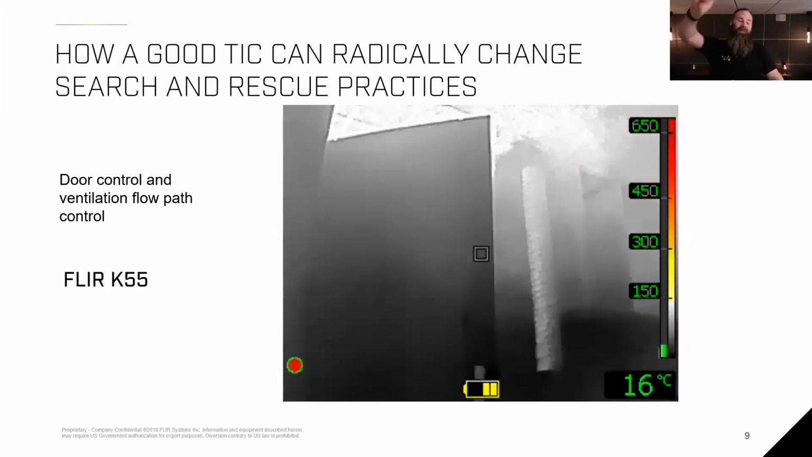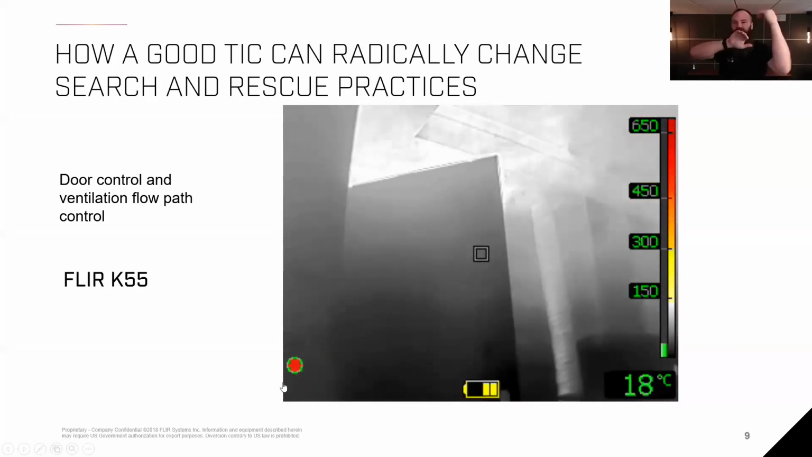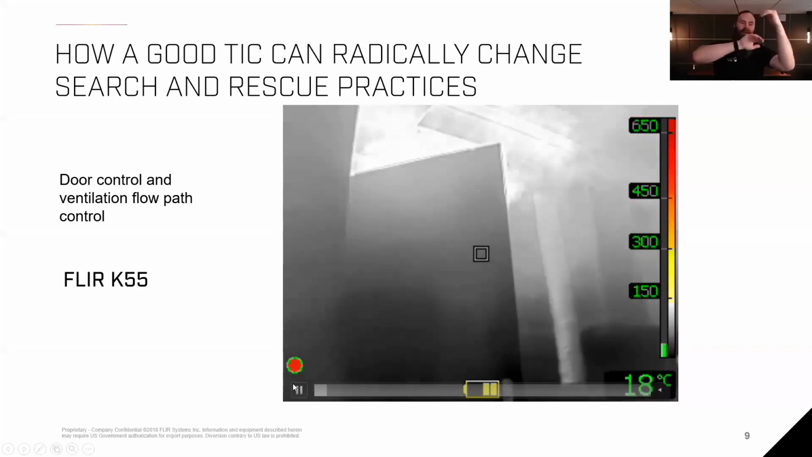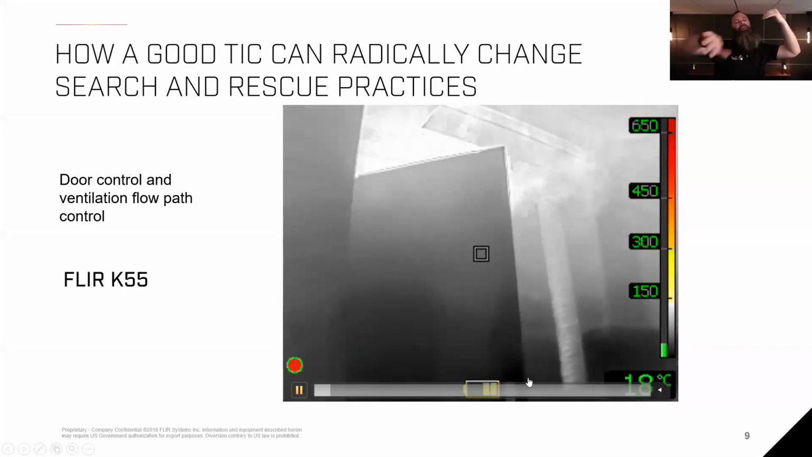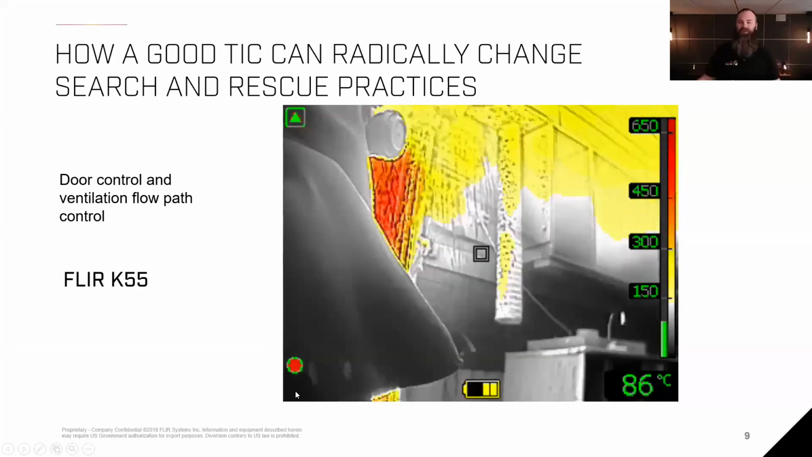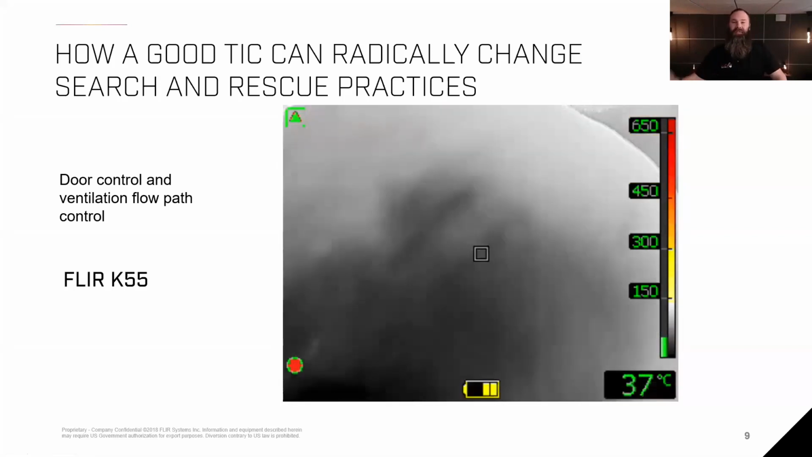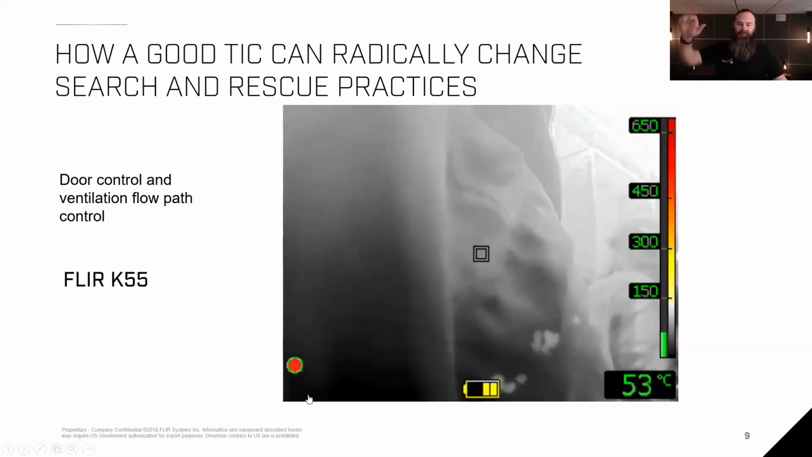And I can really see it if I sit by that door and we close it. You can really see the pressure differences going inside that compartment. When I close it, you get overpressure, and as I close it down, you see it starts getting negative pressure, and then it starts getting overpressure again. You see that typical backdraft scenario. You can really see that in the thermal imager.